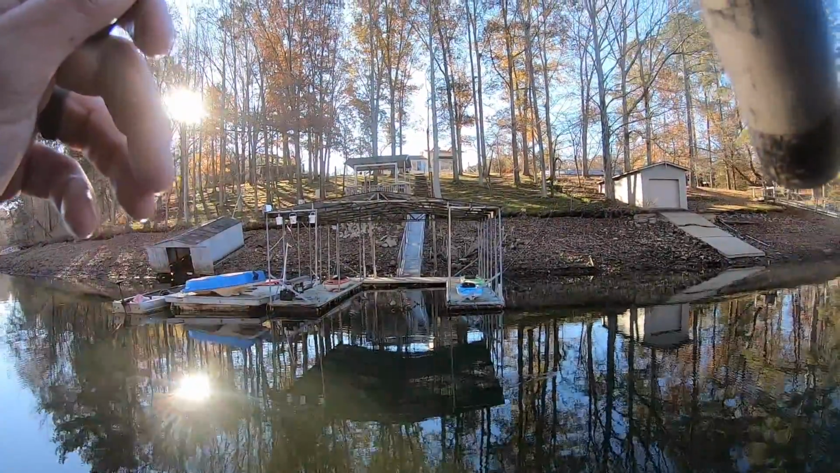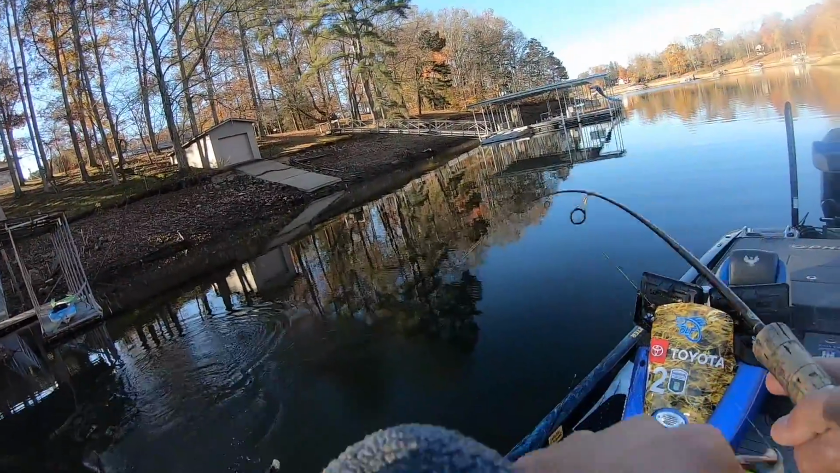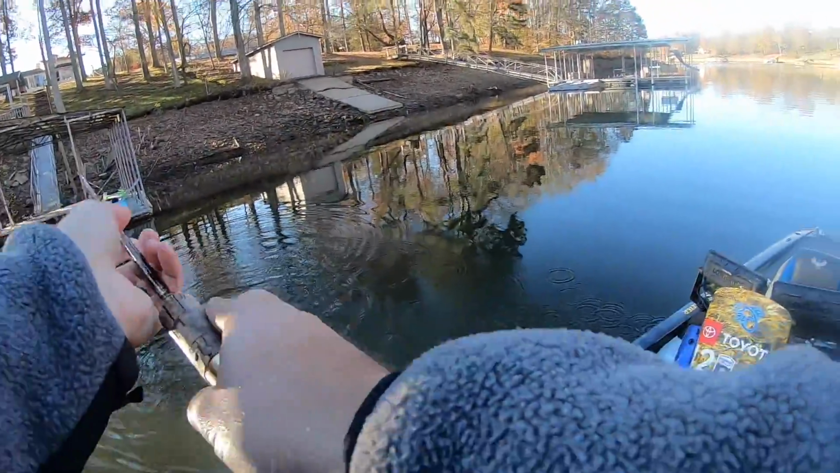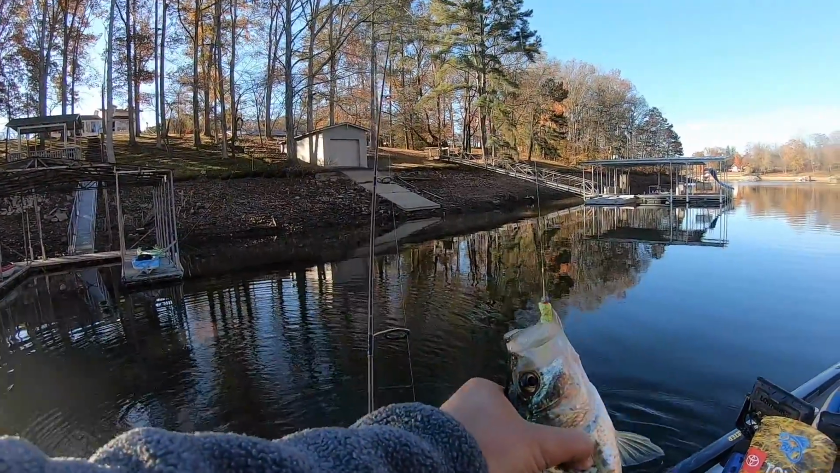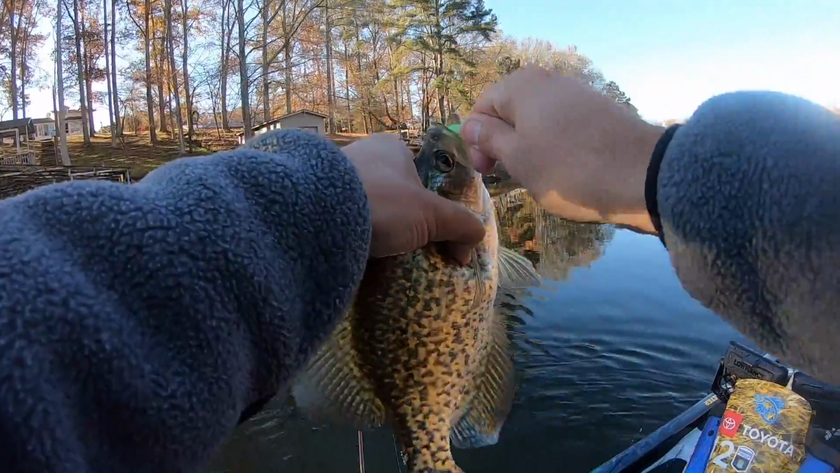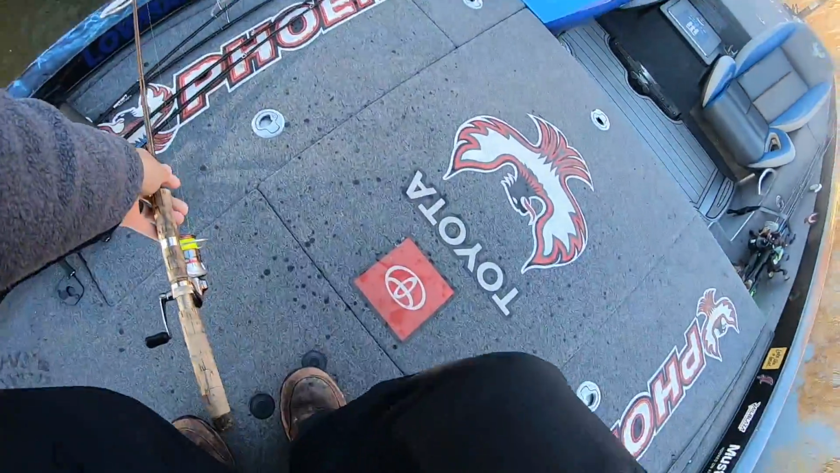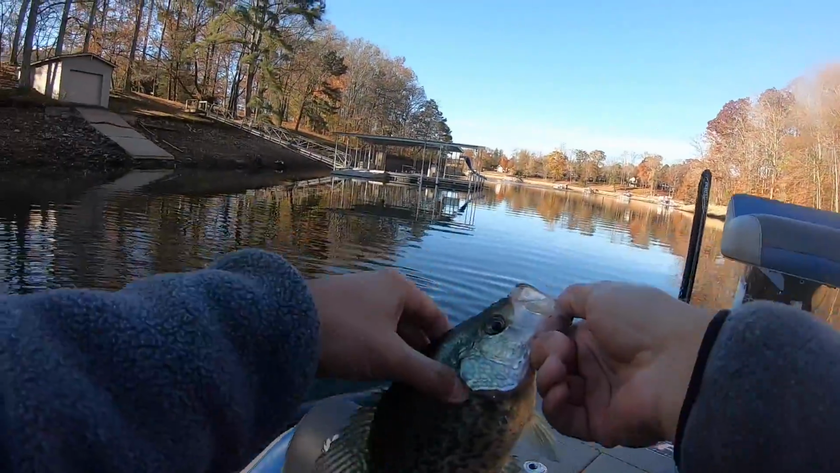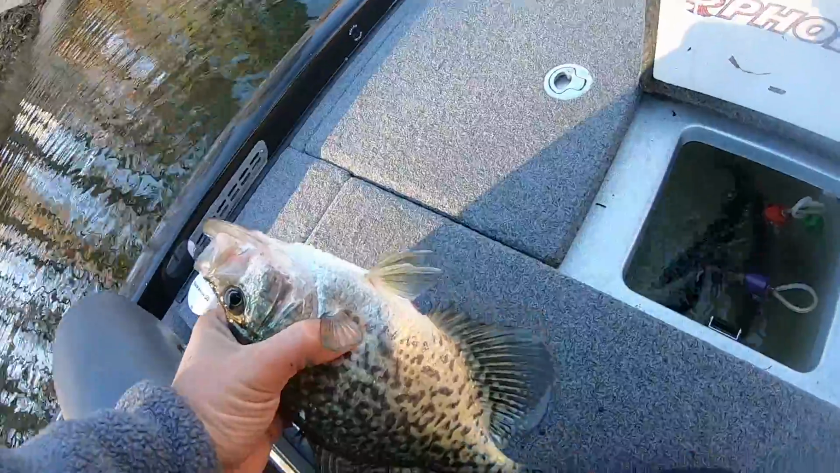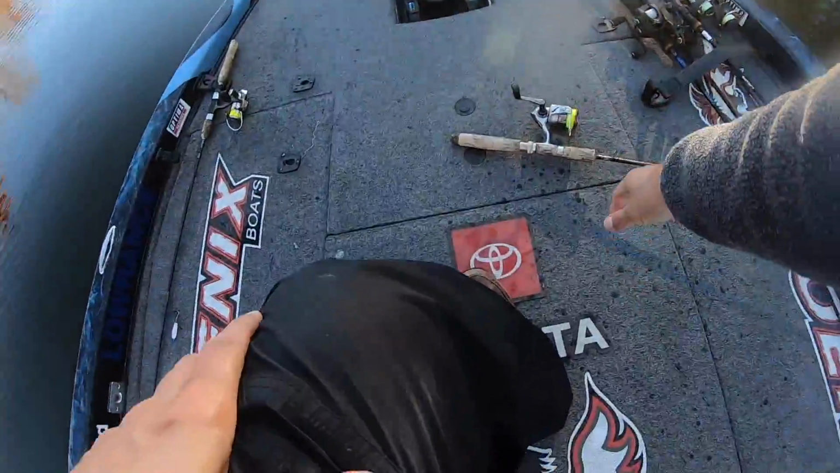That's a nice one. Fat, short, stubby, thick one. Ain't nothing wrong with that. Well, he's a pretty fish. He's colored up pretty. 1, 2, 3, 4. That's 5.